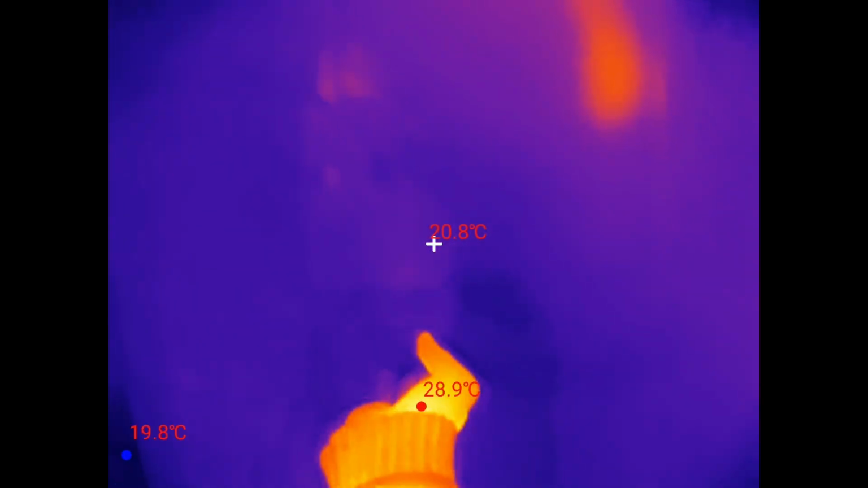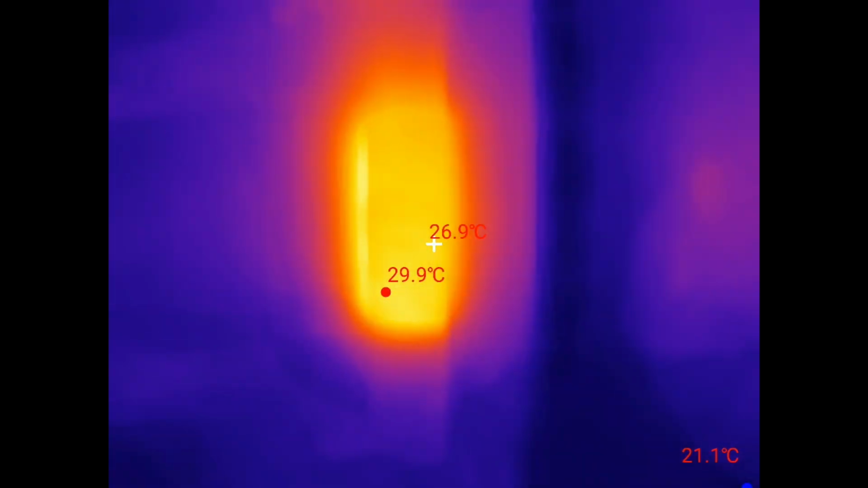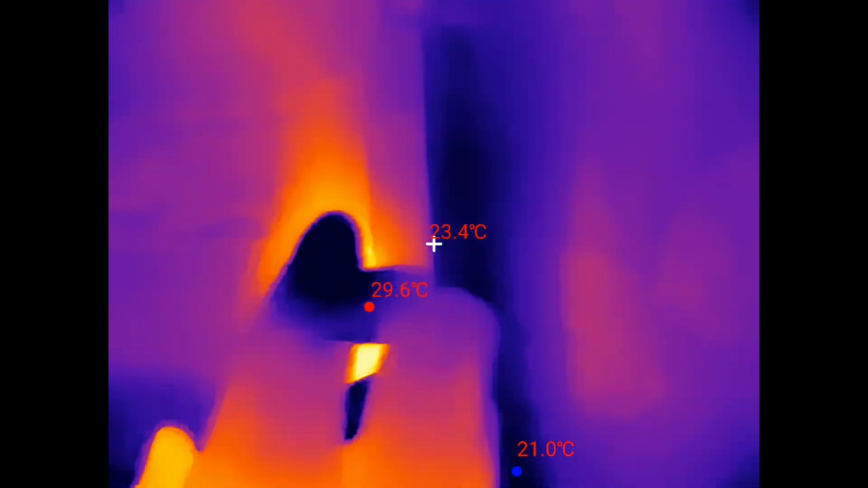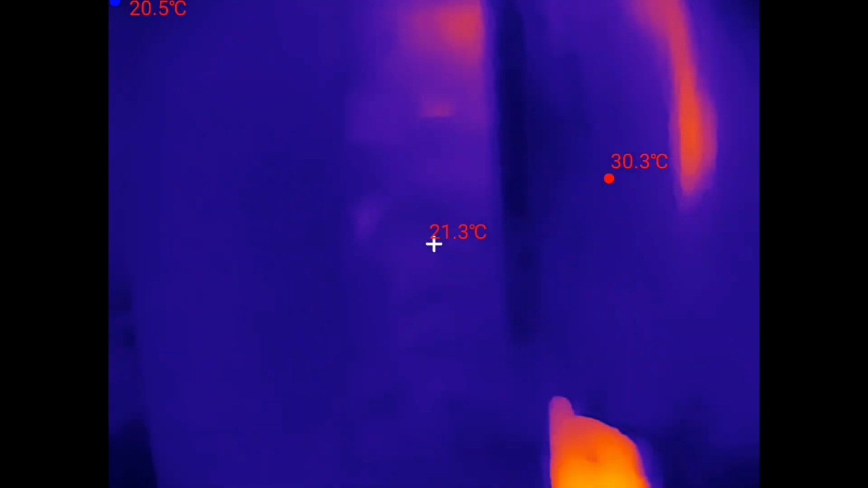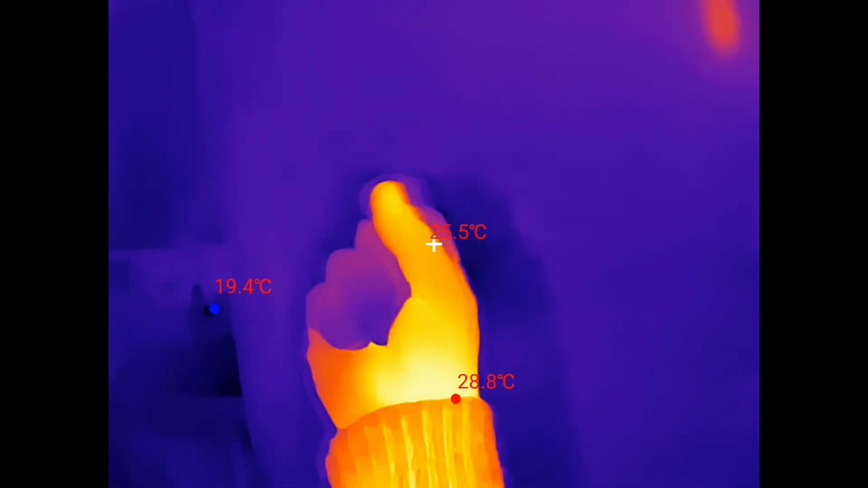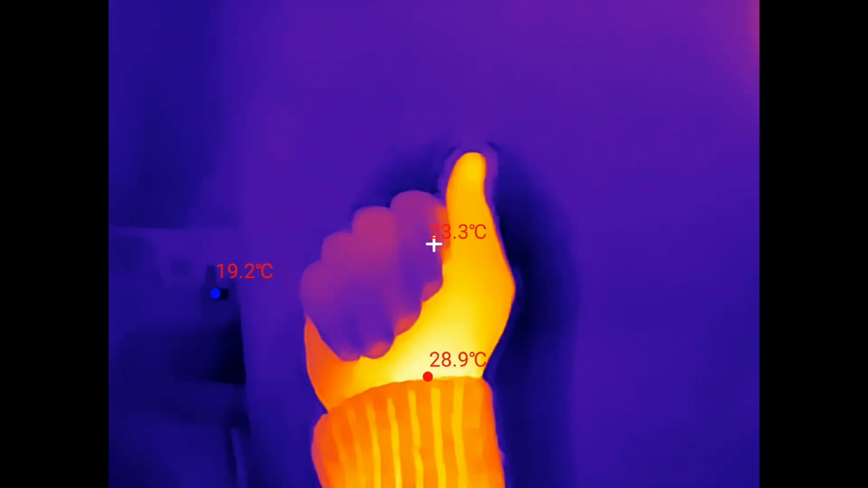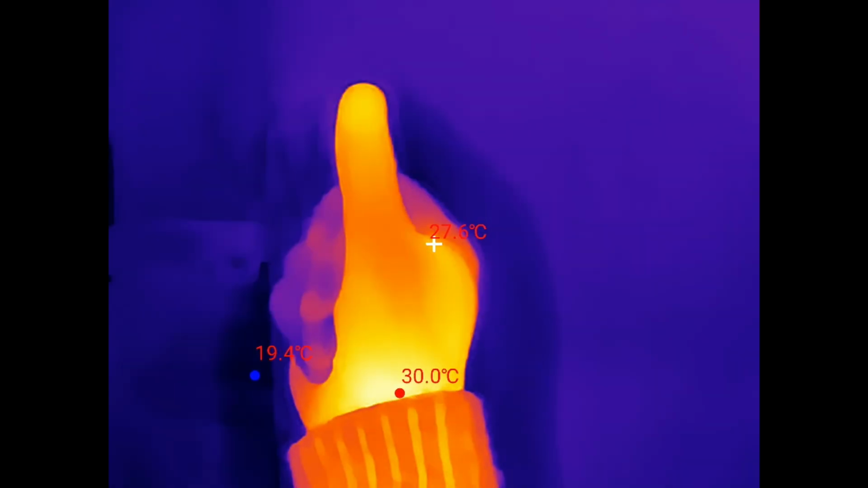And there's my meter box. Let's pop on the X3 part again. That's pretty cool. And even my hands, interesting, because my fingers are a little colder than the rest of my hand. It's a little bit cold today here in Melbourne, so wow, that's so cool.